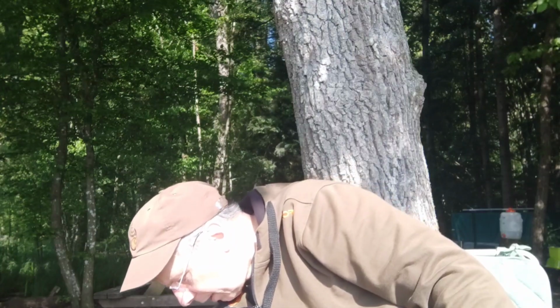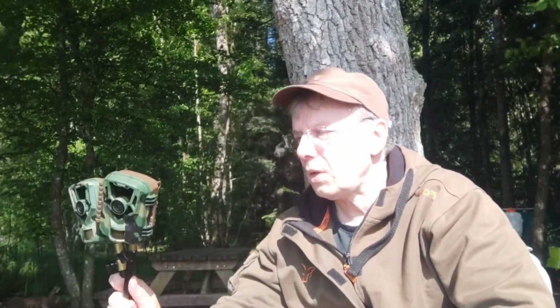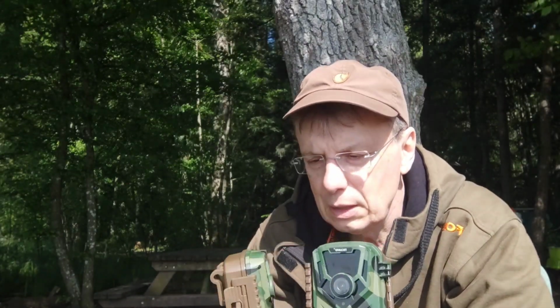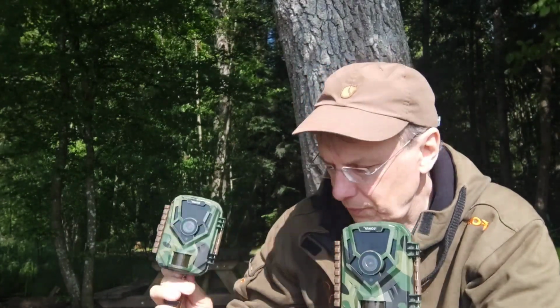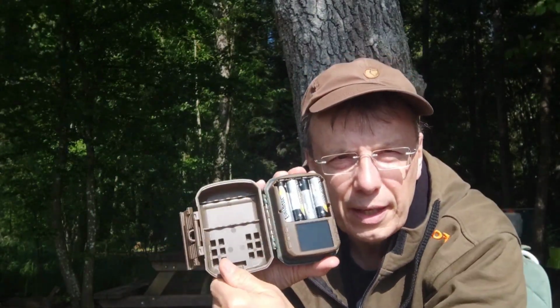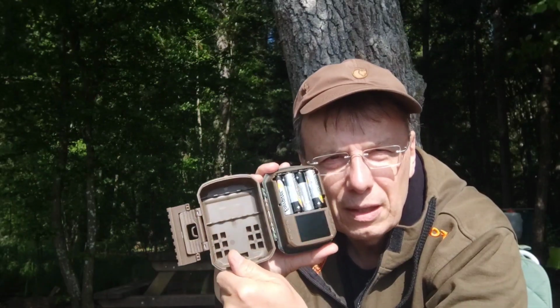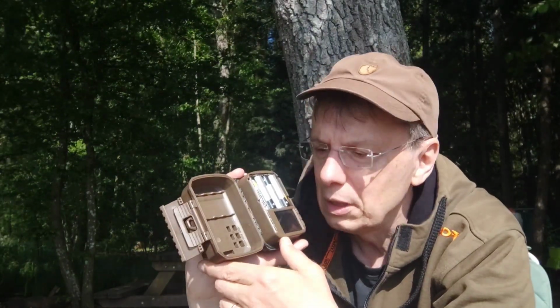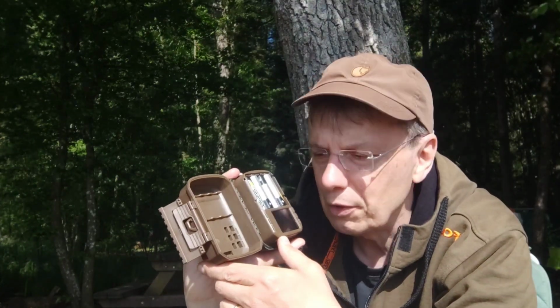However, then I got these 2 mini trail cams. They can be opened and they have a screen. You can get into the menu without a computer, without your smartphone.